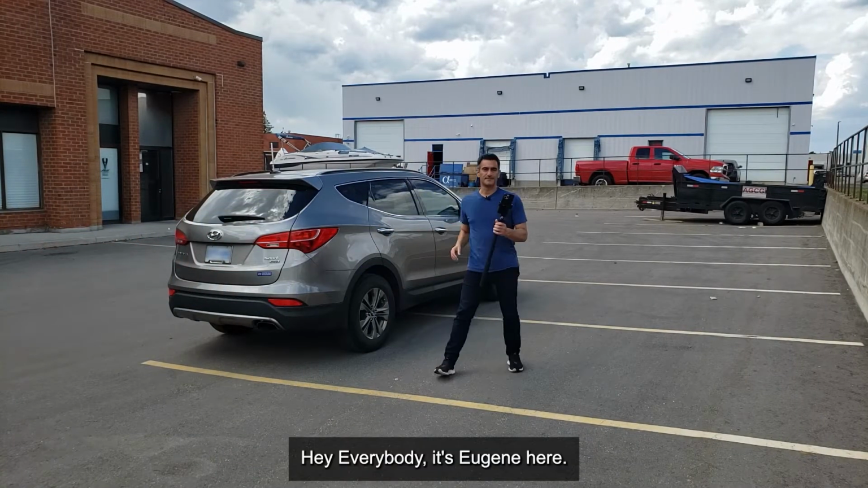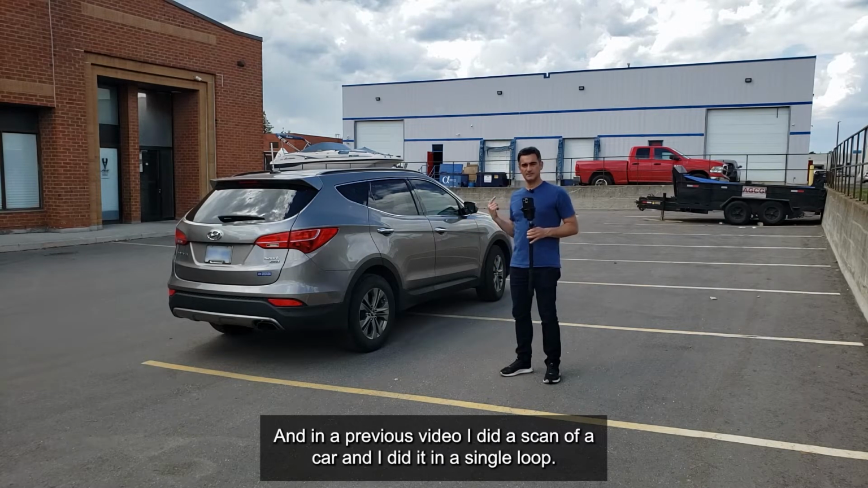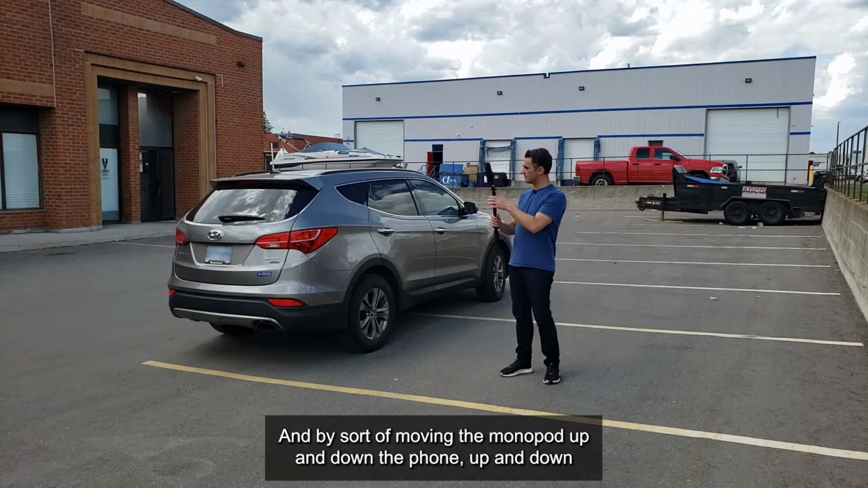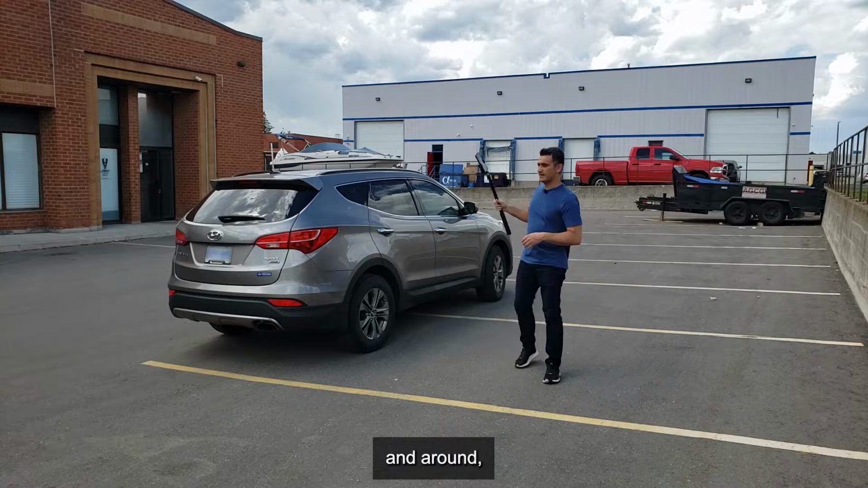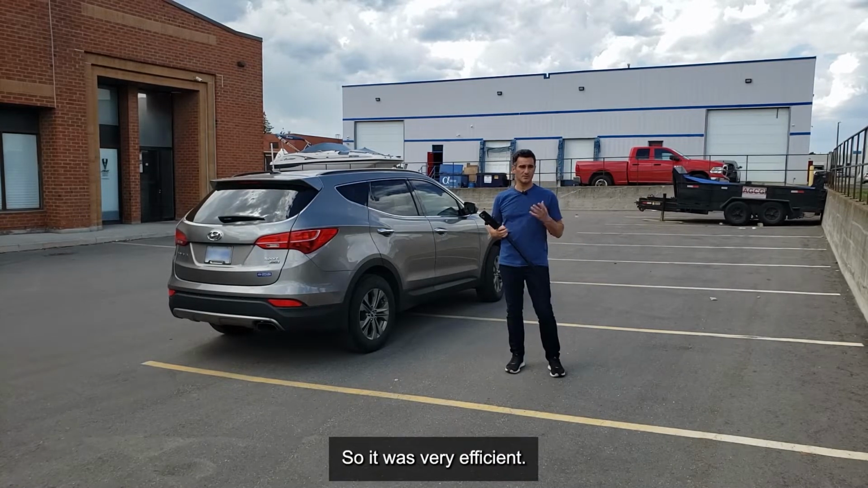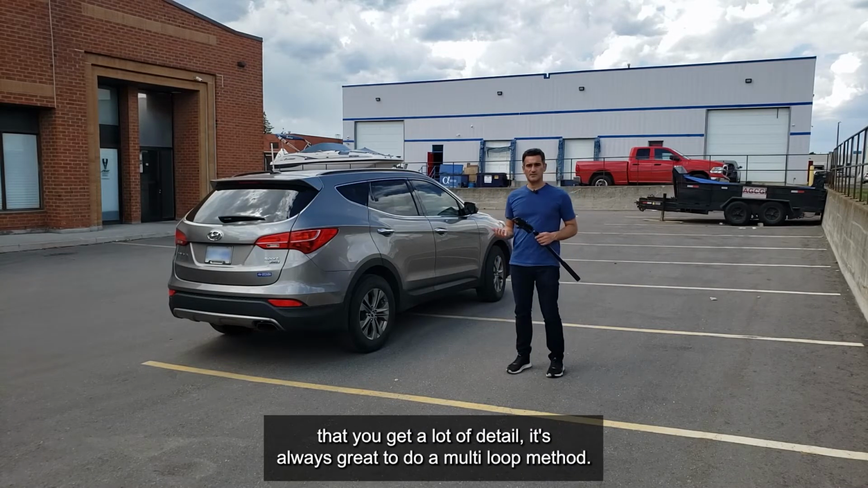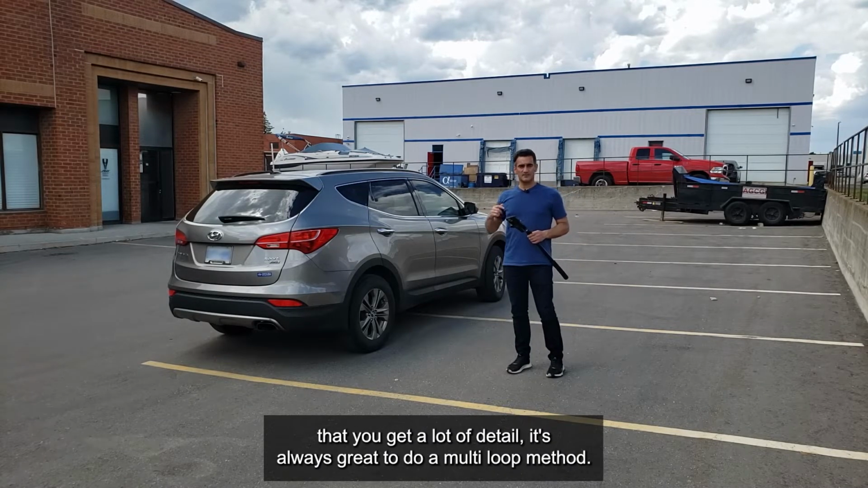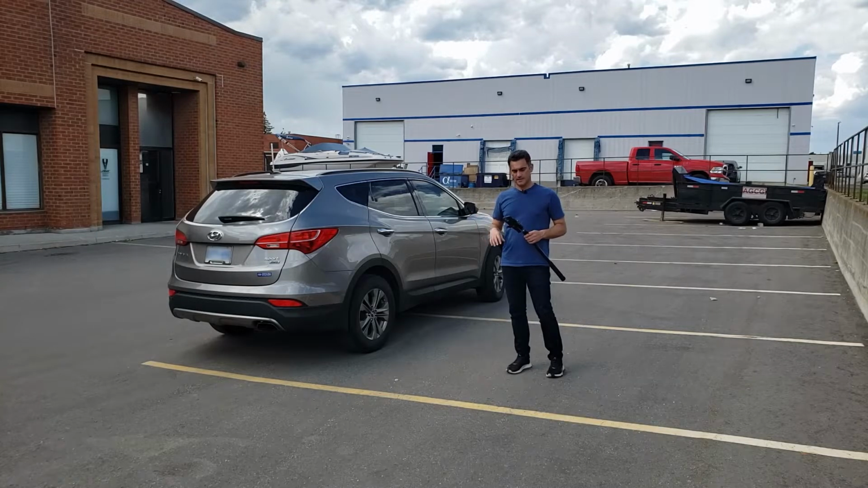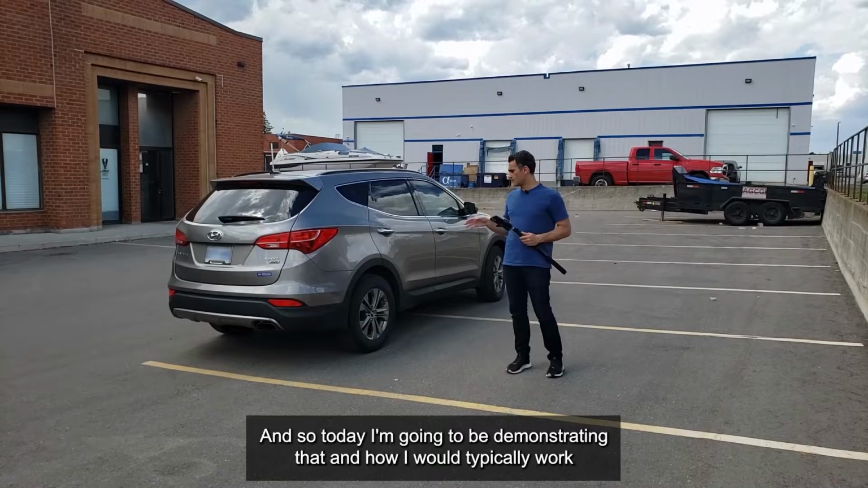Everybody, it's Eugene here, and in a previous video I did a scan of a car in a single loop. By moving the monopod and the phone up and down and around, I was able to cover everything in one loop in about 1 minute, so it was very efficient. But when you're scanning vehicles and want to get a lot of detail, it's always great to do a multi-loop method. Today I'm going to be demonstrating that and how I would typically work with something like this.